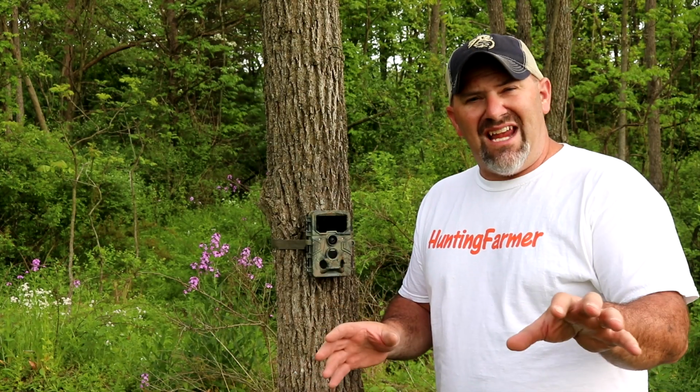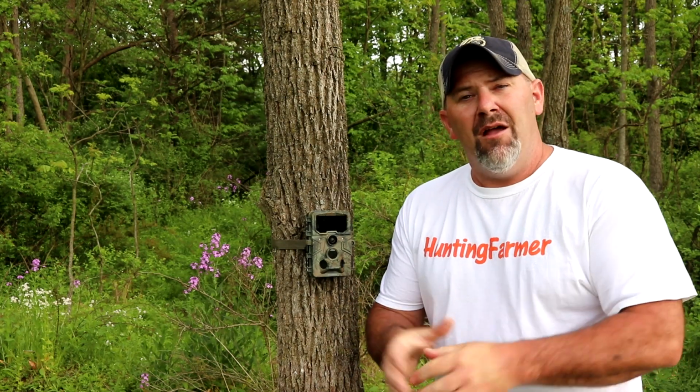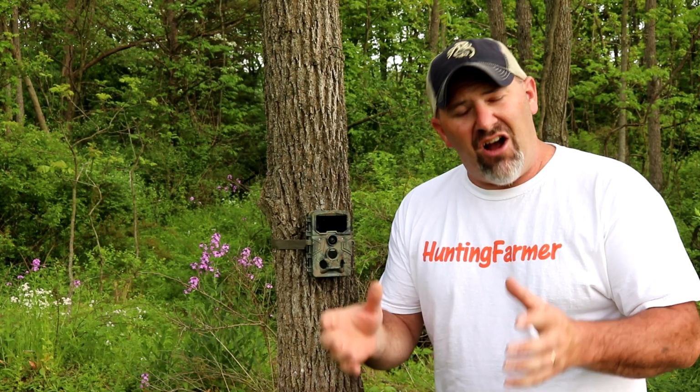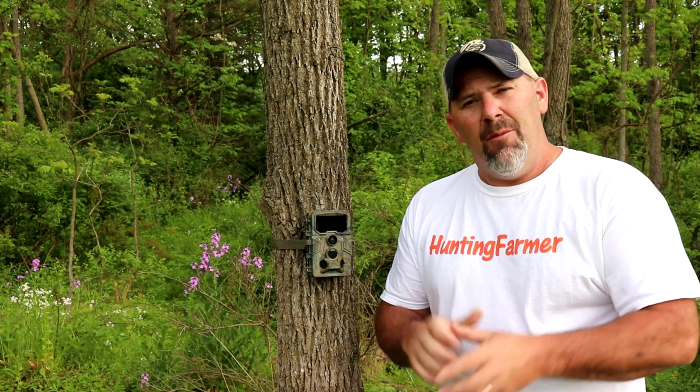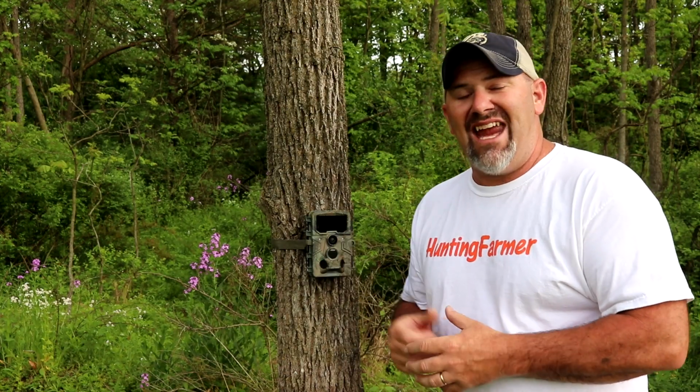So I just showed you some samples, both daytime and nighttime, that I got from this camera in a more wooded area. I'm going to give you my final thoughts, the pros and cons as I see it after using this camera. But first I'm going to show you just a couple of samples in a more open area that this camera took.